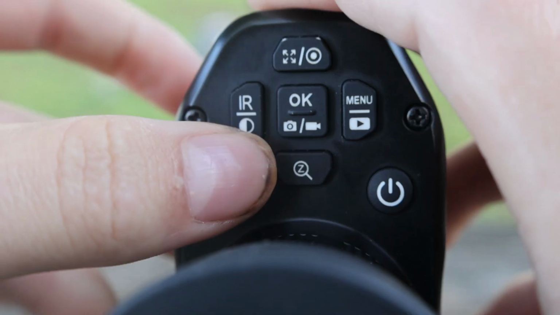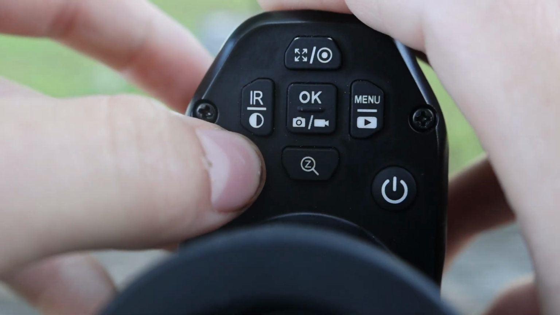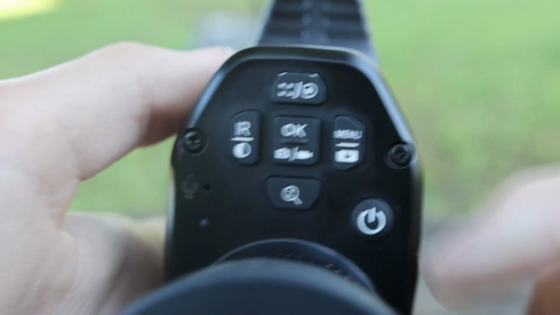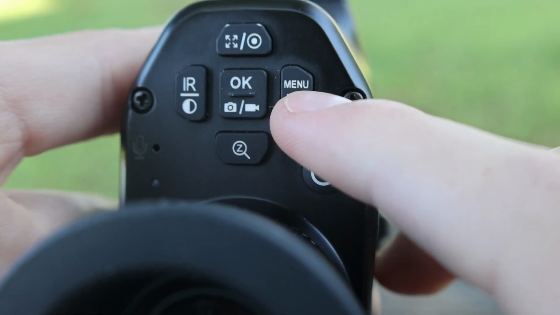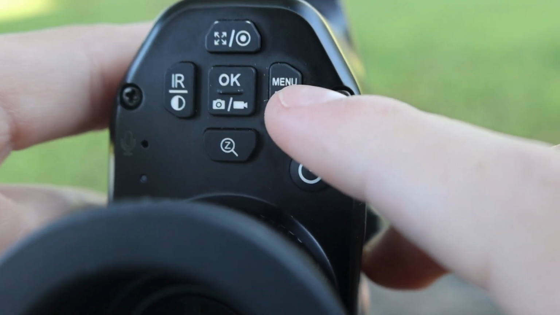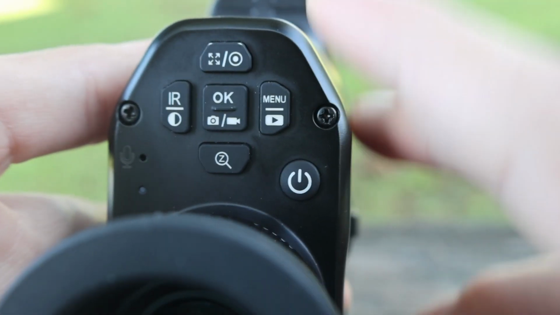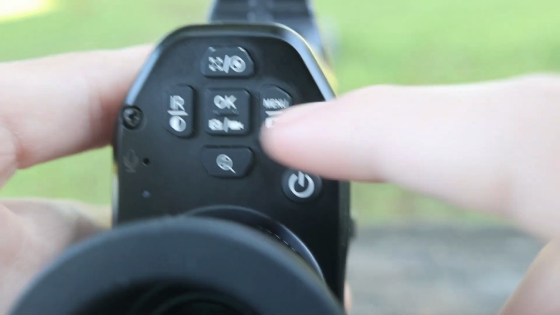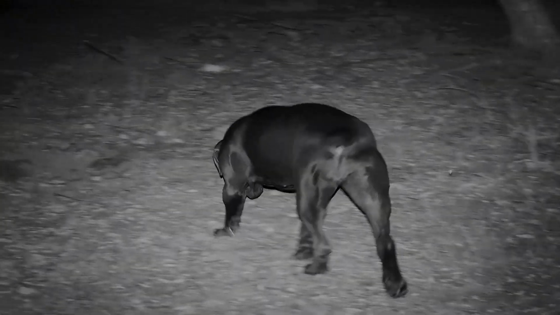Record or take a photo. To record, you press this once and it'll take a photo for you. To access video files and your photo files, hold this down for a bit, it'll pop up your videos. Once you're in the video files, you can also switch to your photo files by holding it down again into your video files. Here are some clips that I got of my dogs walking around in the backyard at night.